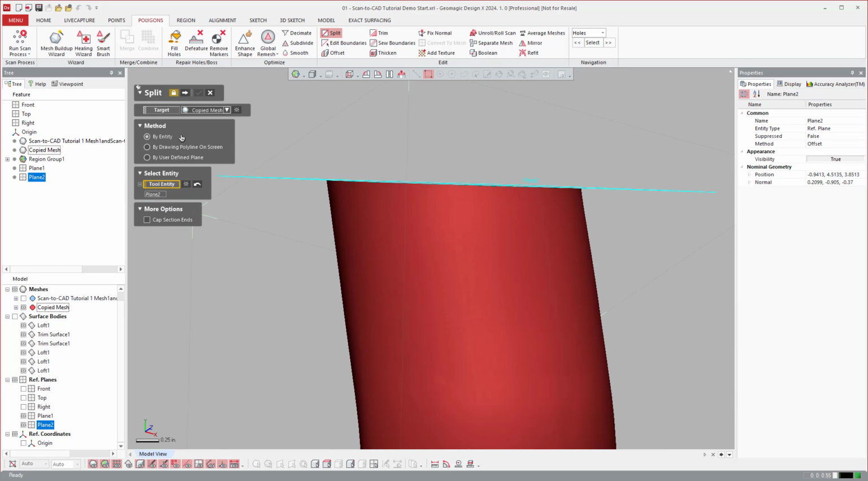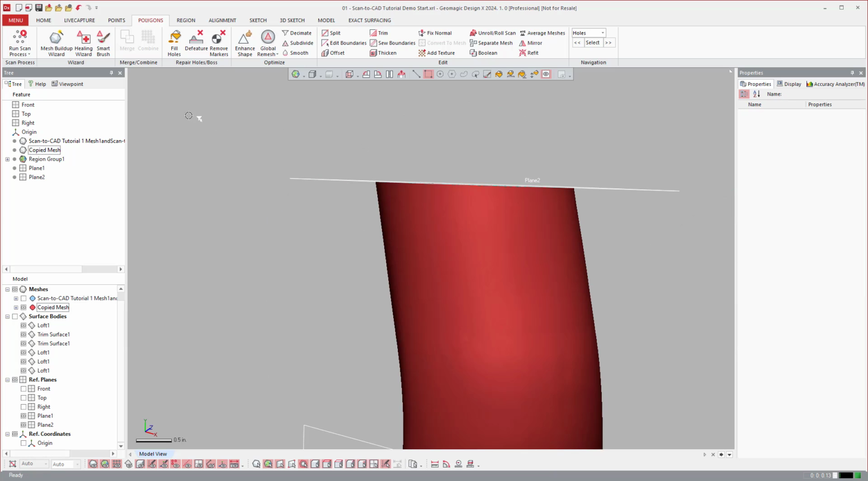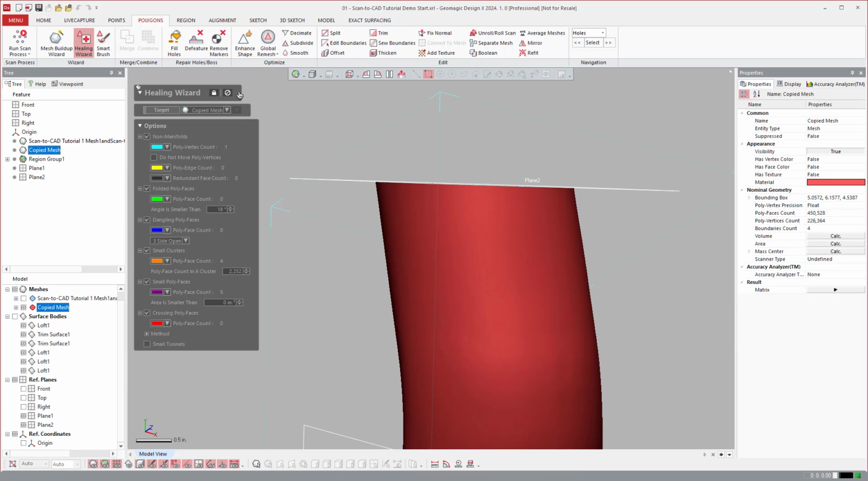So basically what we're saying here is I could have done this a different way where I smoothed it first and then, here, let's do this real quick. Before we do that, I'm just going to do a healing wizard on it. And it has a couple little things, so we'll fix that.